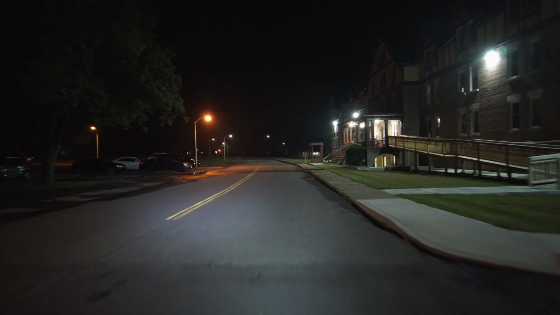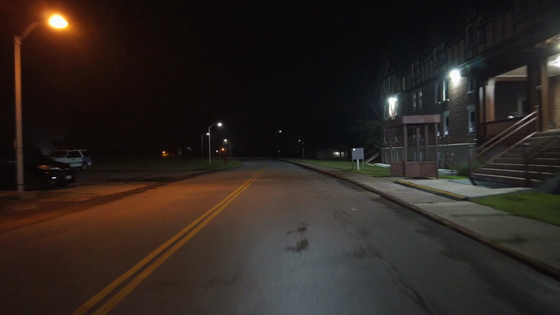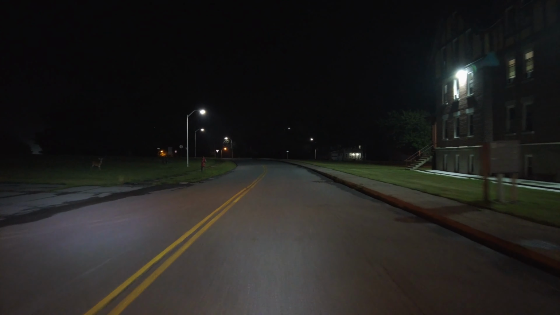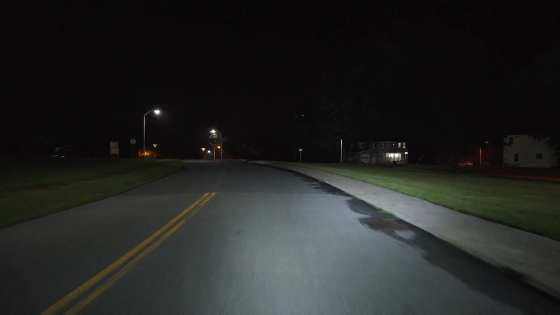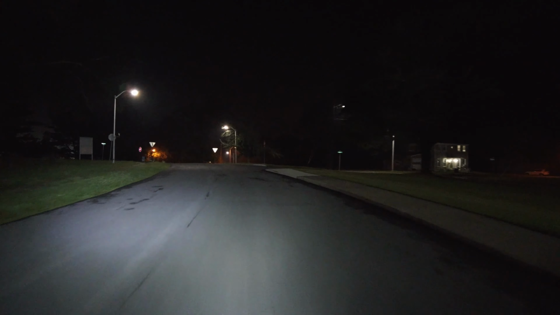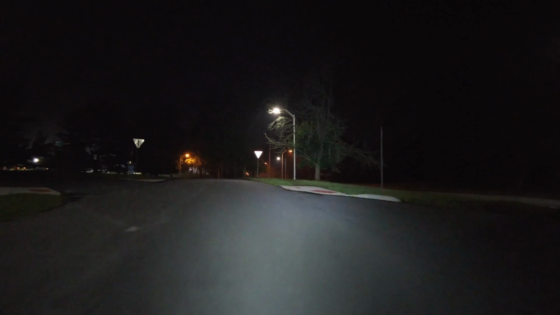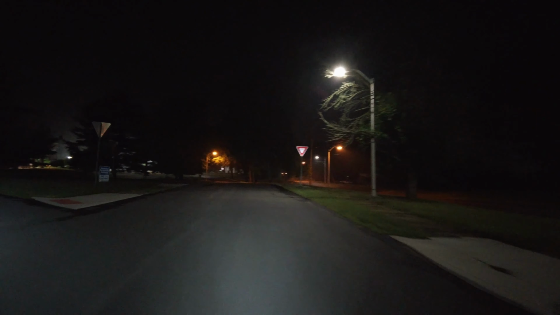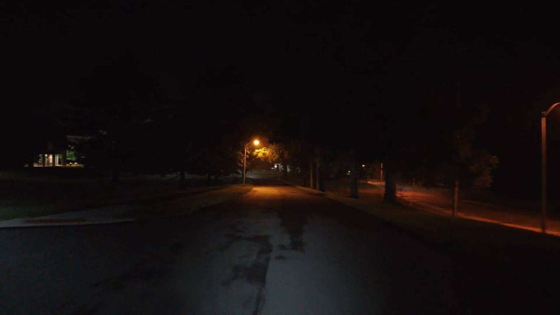I doubt it picked it up on the microphone, but there was like a chirping sound just as I was showing up, and I saw the fox. It wasn't the fox making that sound, and honestly it didn't sound like an animal either. It sounded like somebody pretending to be an animal, which could mean like they see these bright lights and they think police, so they're warning somebody else.